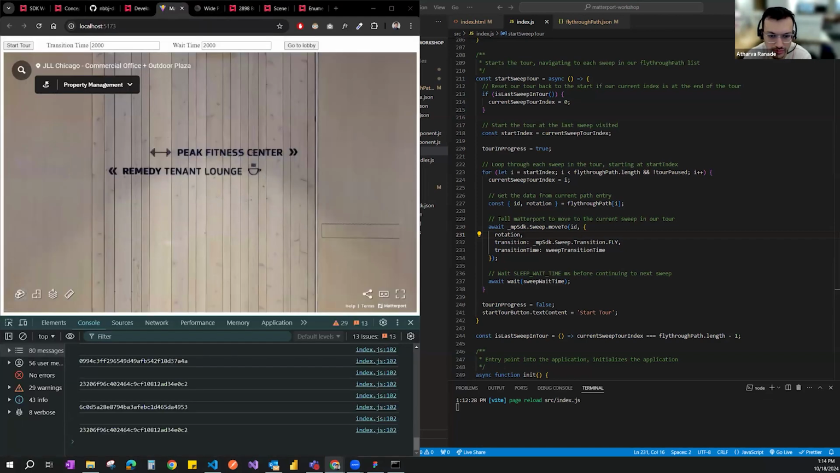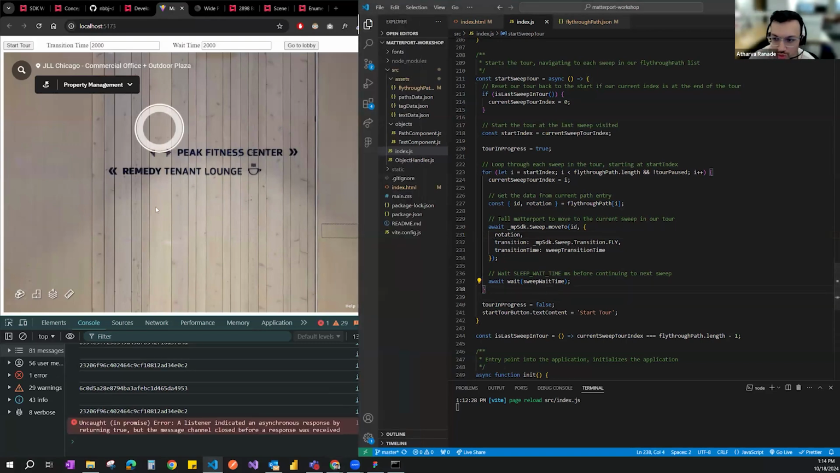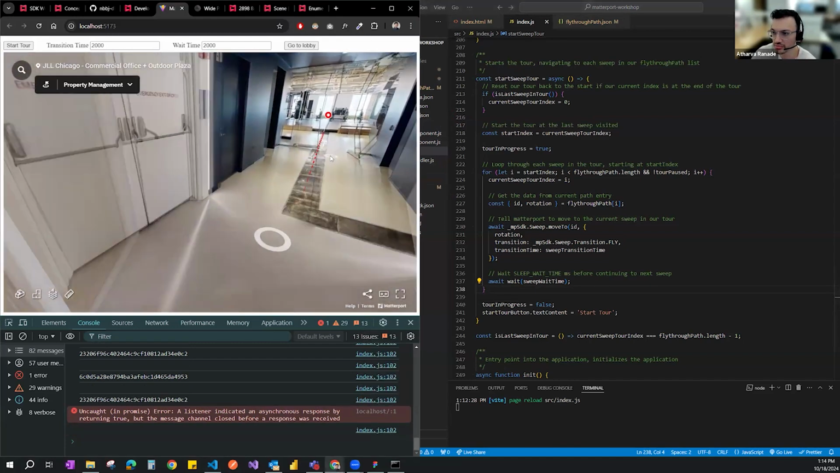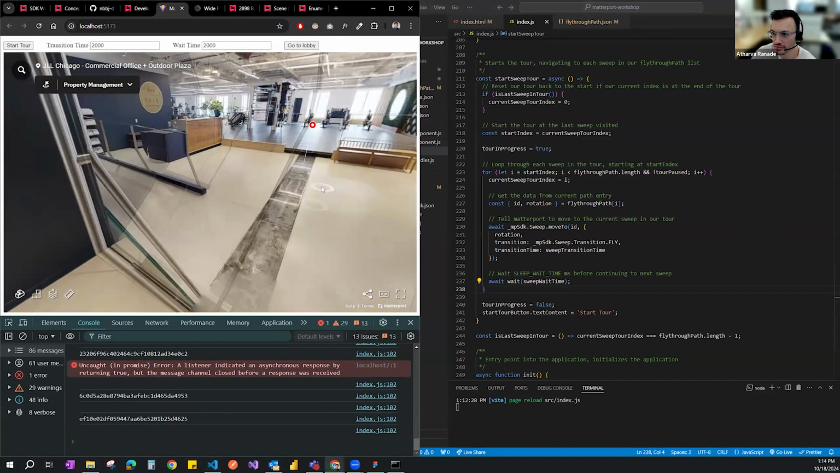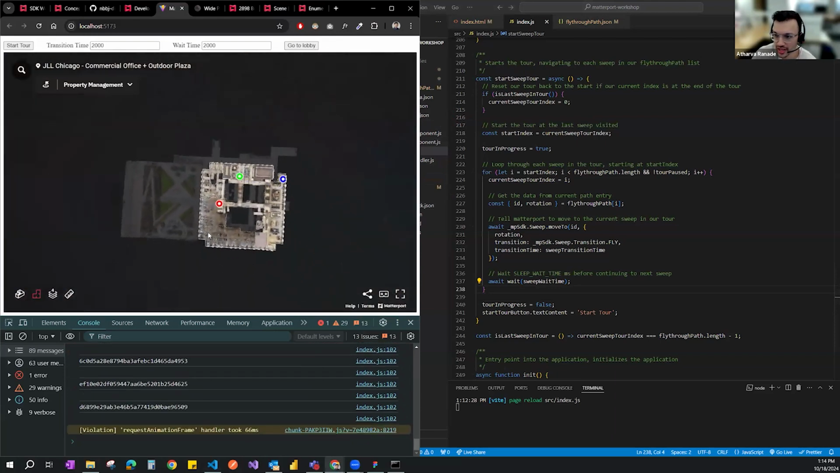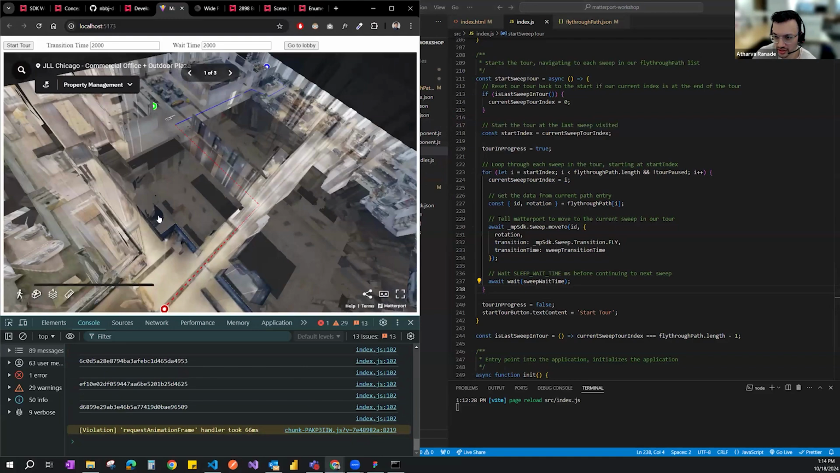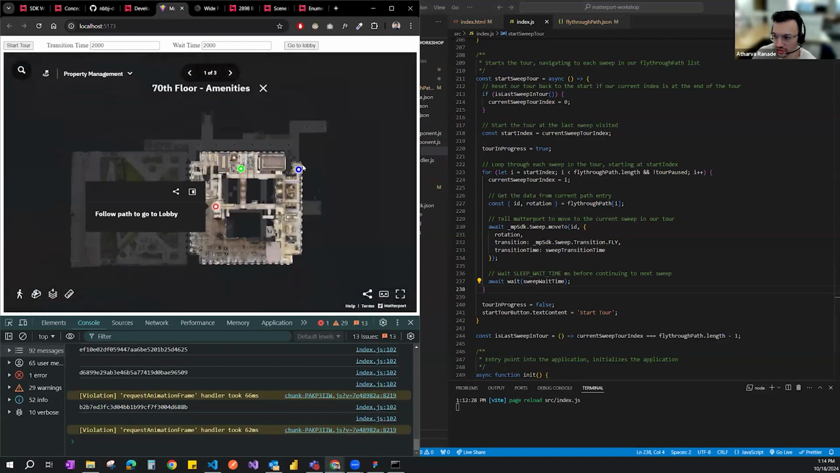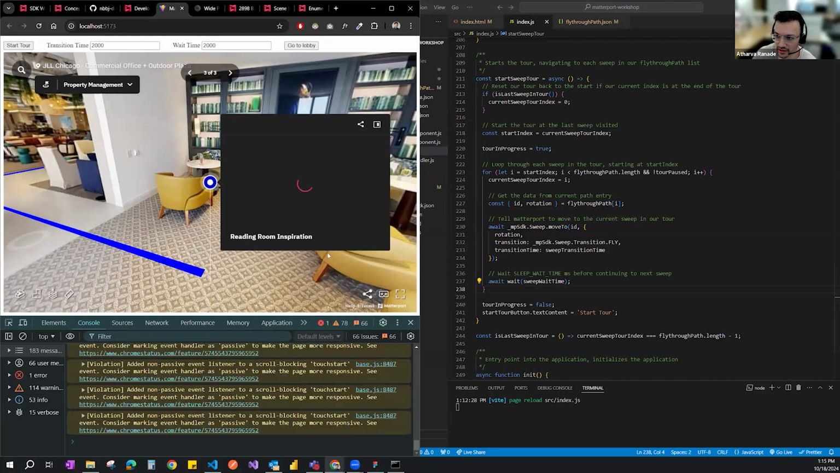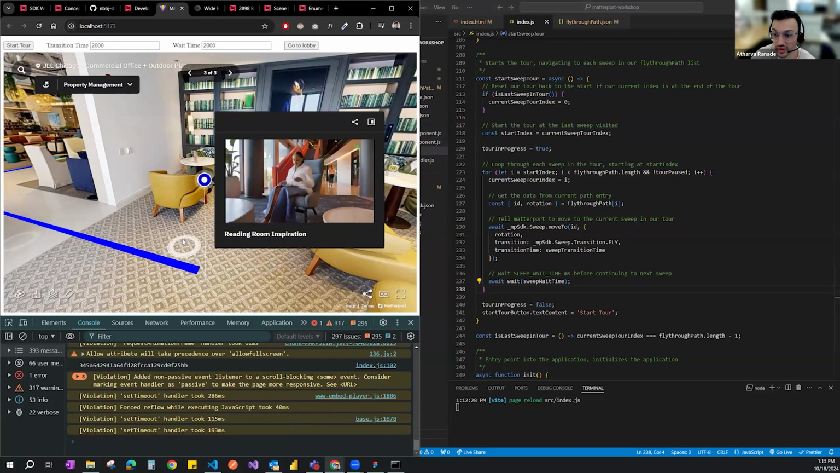Okay. So next we can move to adding the Matterport tag, which is also a really good use case example. So here, I have to say, follow path to lobby. And what's good about Matterport tags is that it allows you to quickly jump between spaces too. So I could just click on this, I go here. If I want to go to the blue, which is the other end of the space, I can click on that and go here. So it's a good way to jump across spaces really quickly.